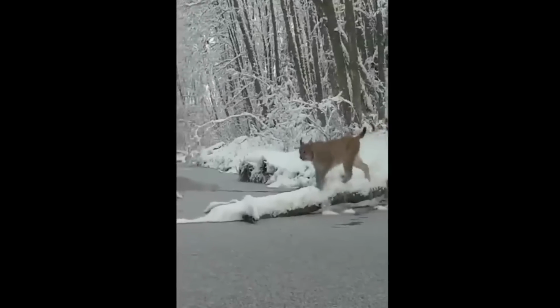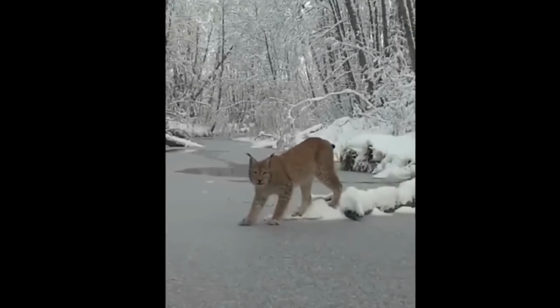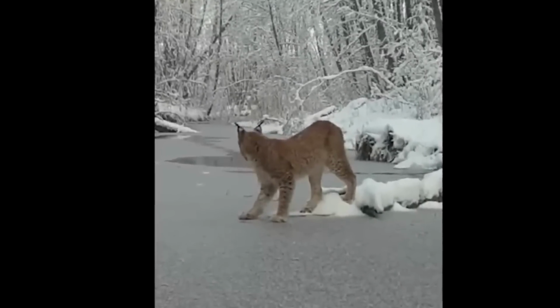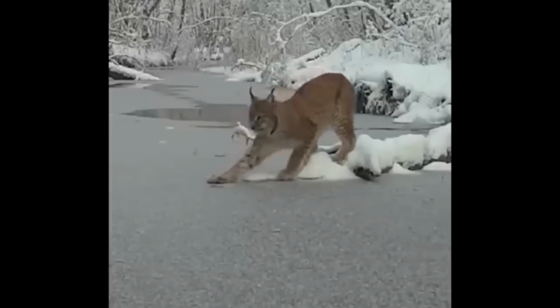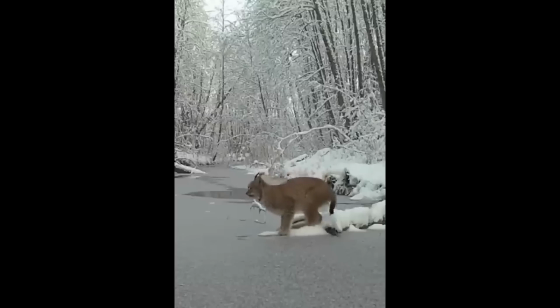This magnificent lynx is spotted navigating a frozen river. As it steps out onto the ice, a sound not unlike a crack is heard. The cautious predator decides not to risk an icy dip and effortlessly leaps to the other side.